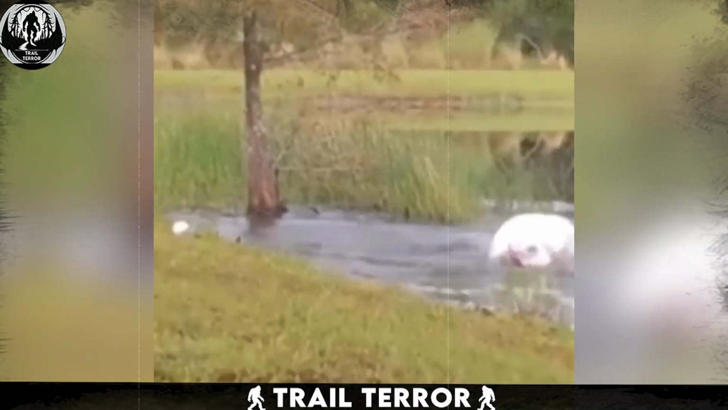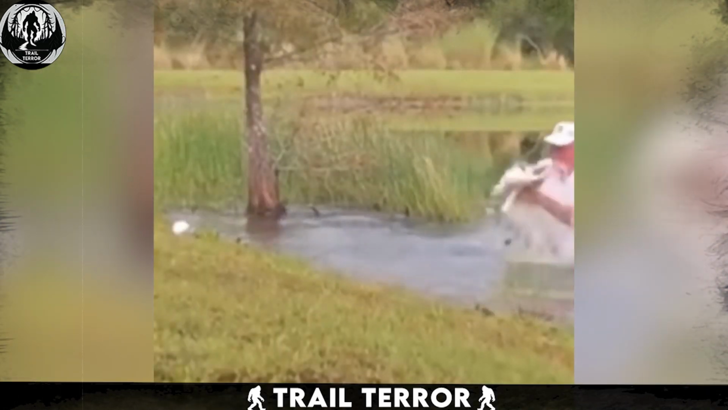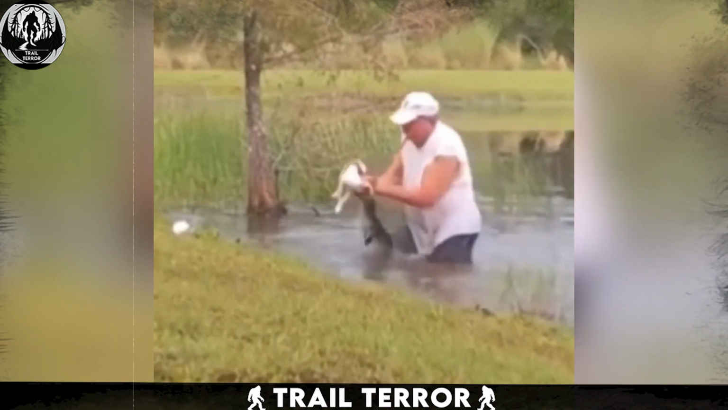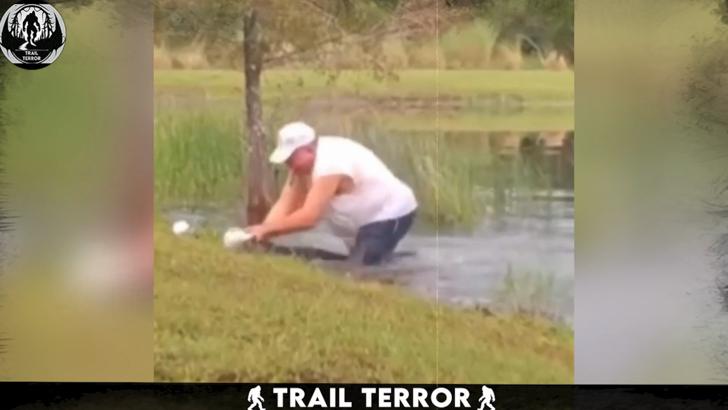I have to applaud the man for risking it all in order to save the puppy. Just imagine having to spread the jaw of an alligator to save your pup.